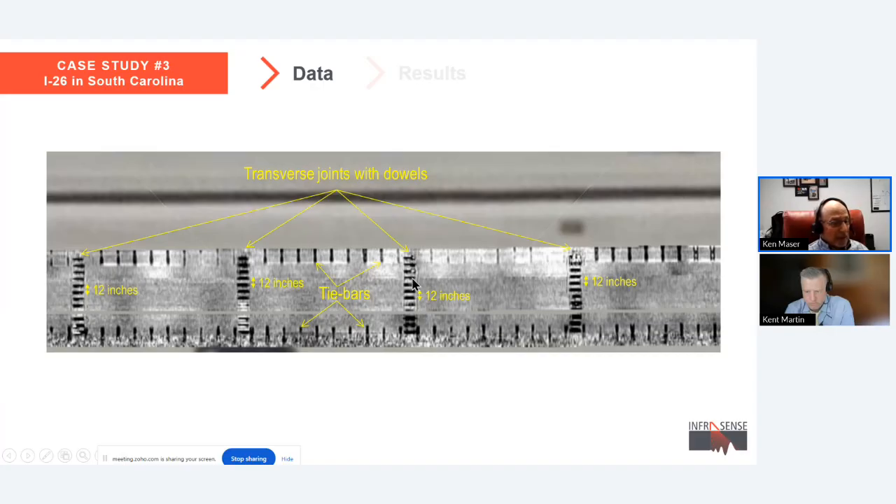You can see all the dowels lined up nice and clear. You can see the tie bars at the edge. A very clear picture. The spacing of the dowel bars, 12 inches, as they should be. So this is a clear picture of what the pavement should be.